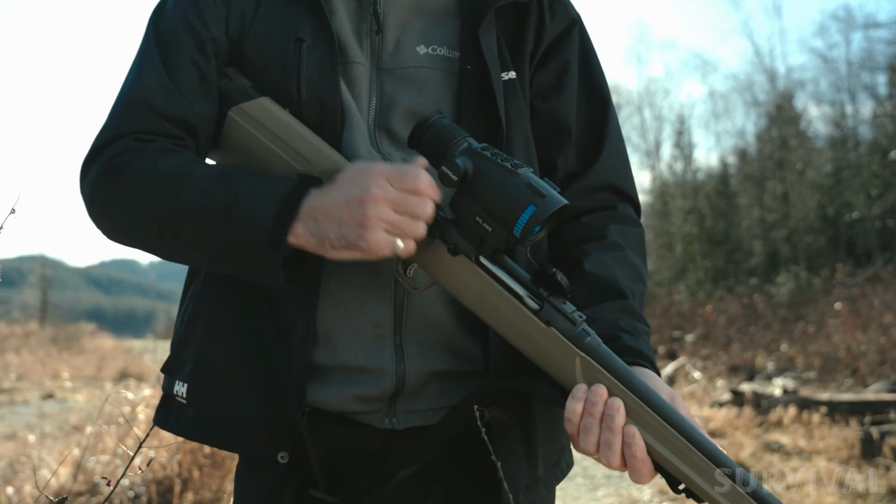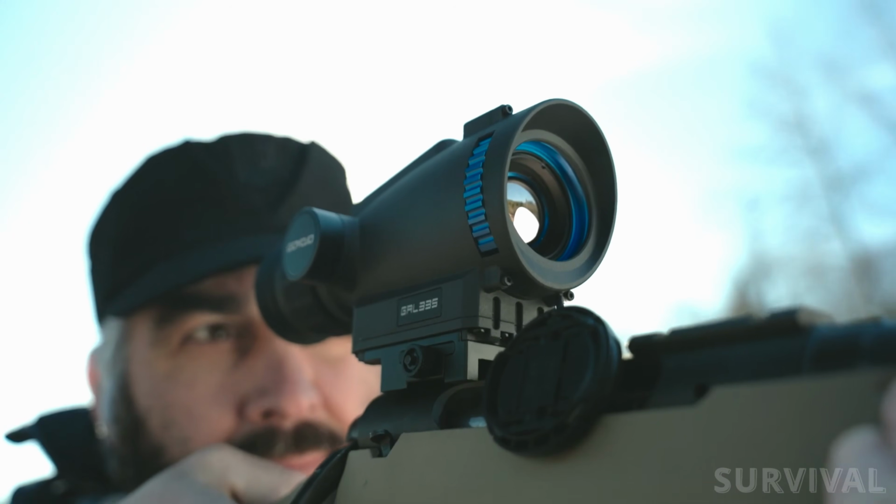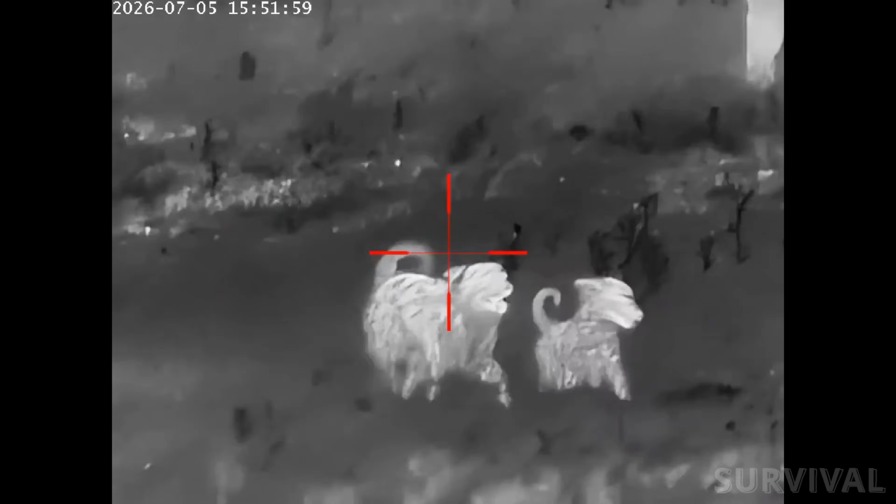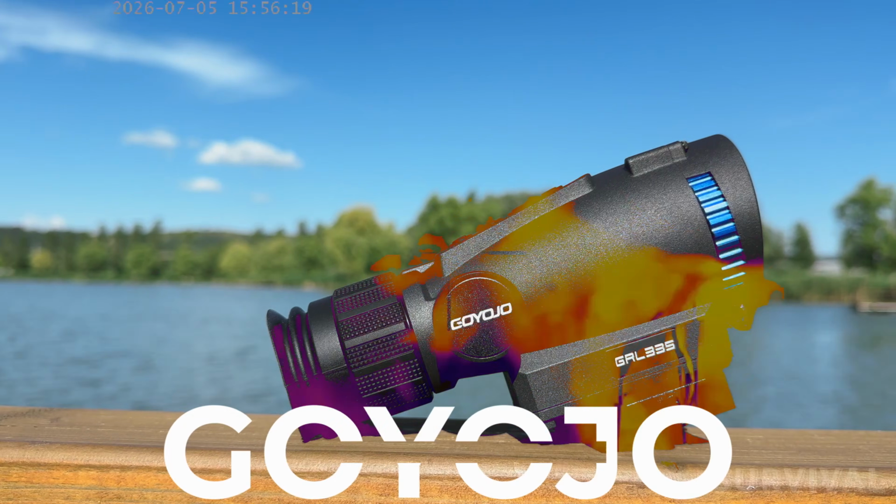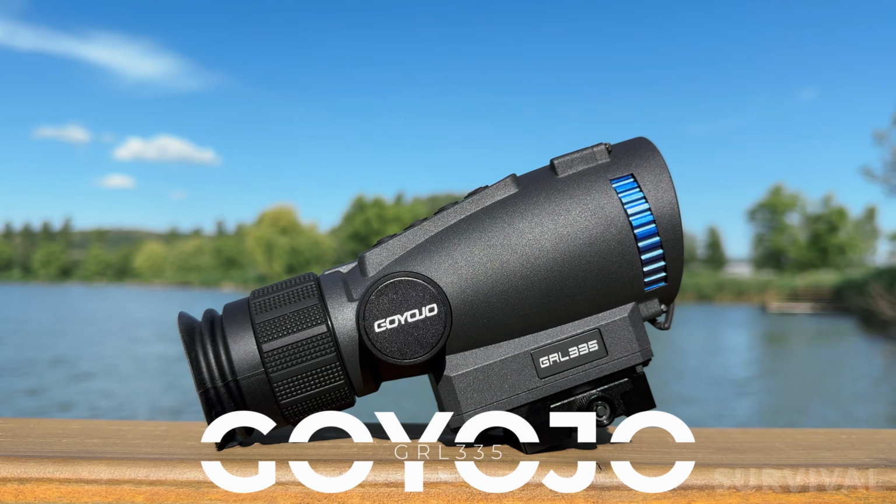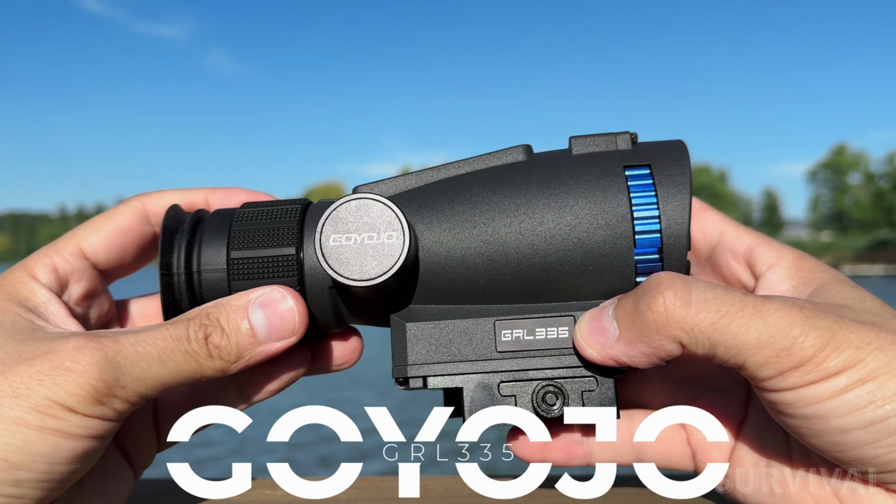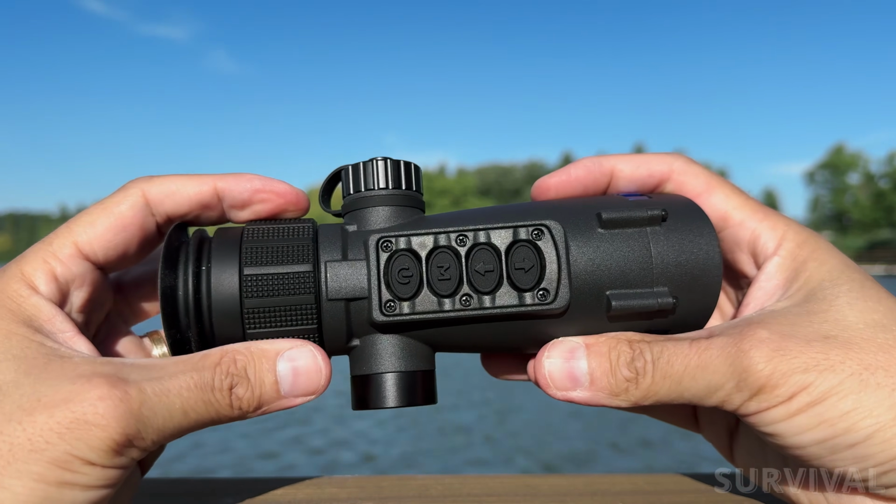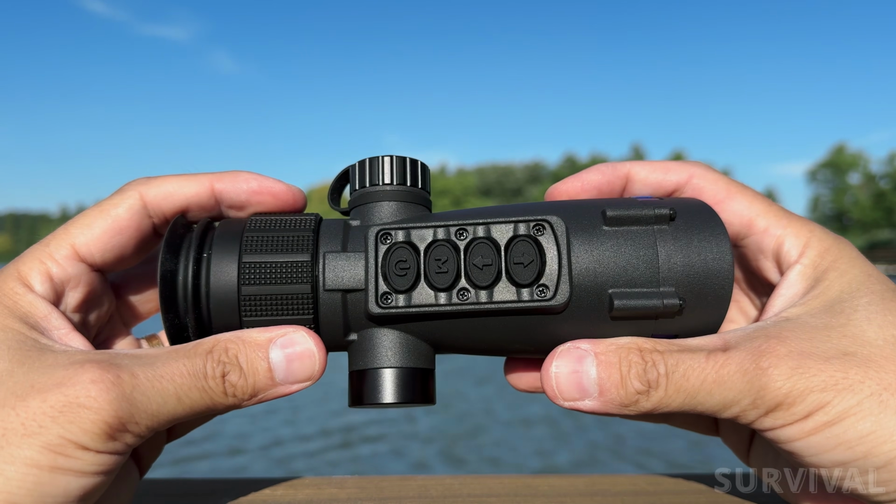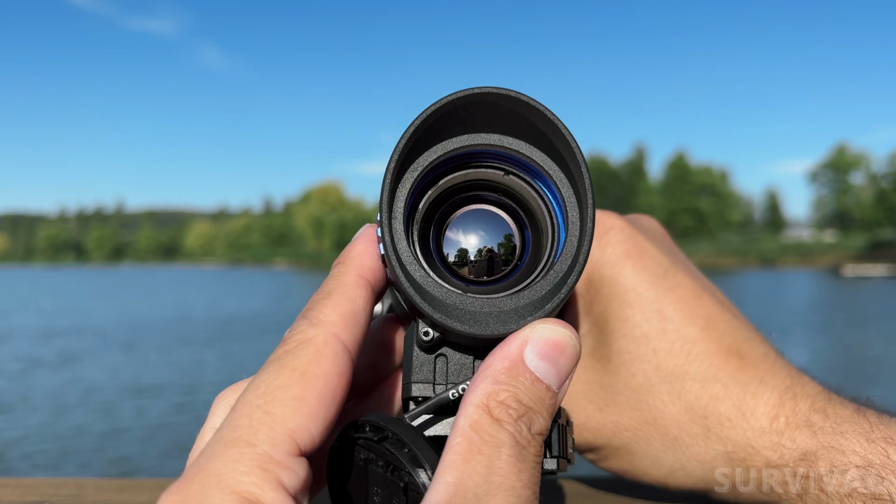Thermal scopes used to cost as much as a used car. If you wanted a real thermal capability on a rifle, you were looking at $4,000, $5,000, sometimes $8,000 minimum. That's changing fast. Today we're looking at the GOYOJO GRL335. It's a thermal scope sitting right around the $900 mark, and if you catch it on sale, you can find it closer to $800. This thing's pretty impressive, honestly.